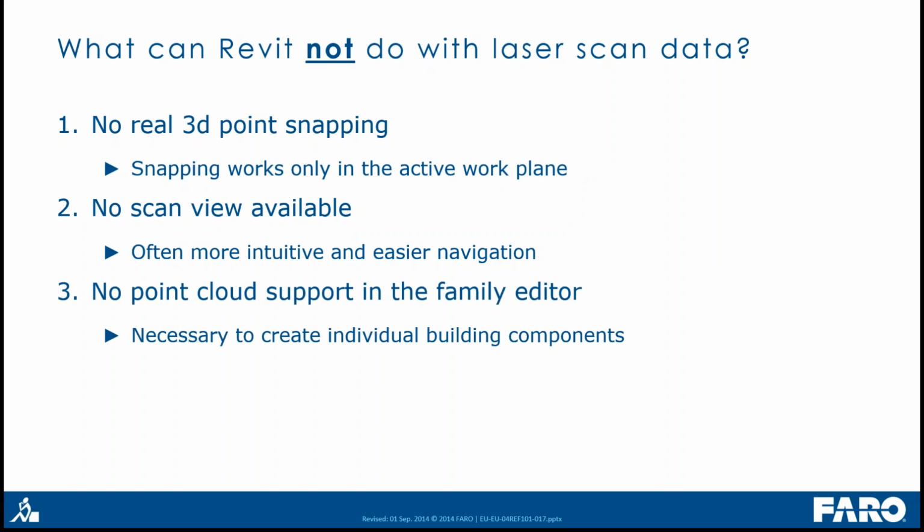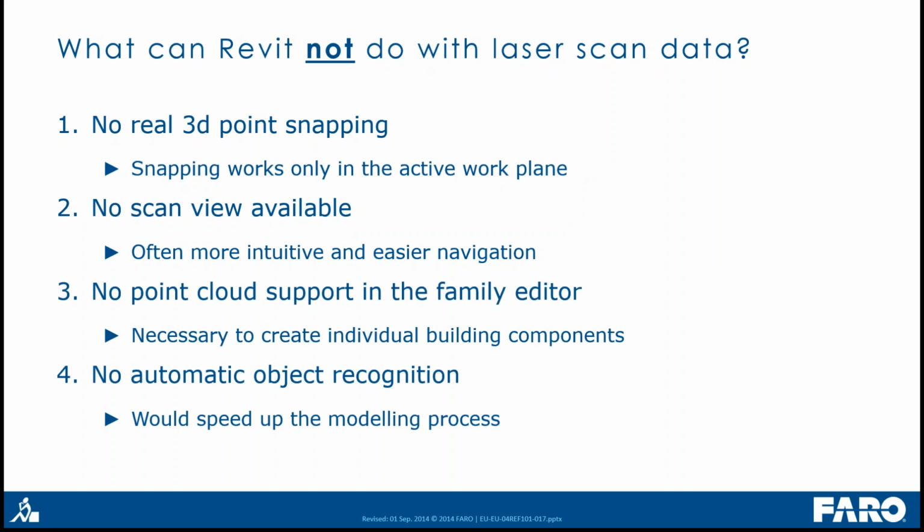We have no point cloud support in the family editor. So if you are working with old buildings, with point clouds from old buildings, you often need to create your own building components in the family editor. But with Revit, you have no possibility to bring laser scan data into the family editor. But this is necessary if we want to create new building components. And you have no automatic object recognition. The modeling in Revit is always a manual process.